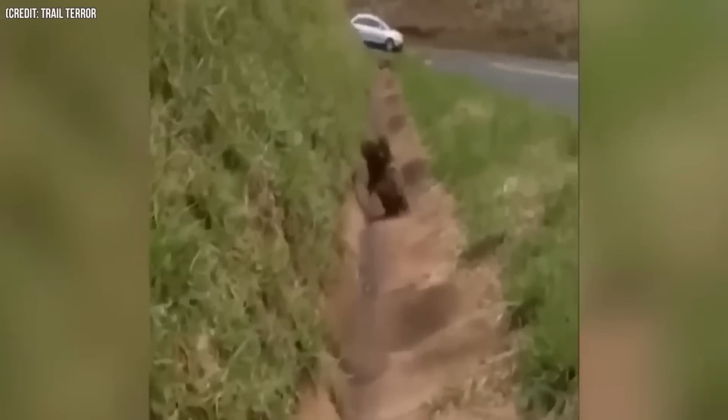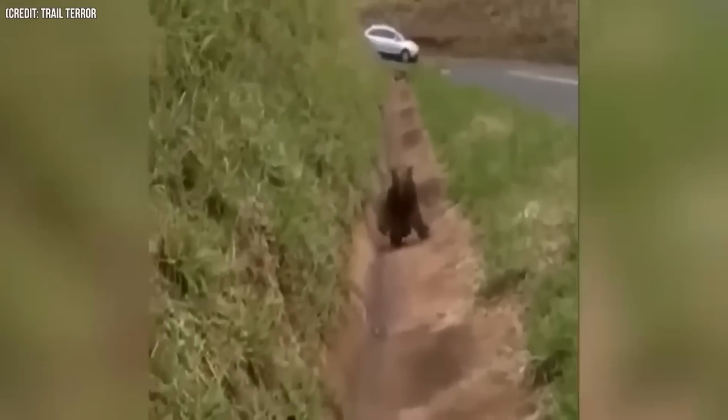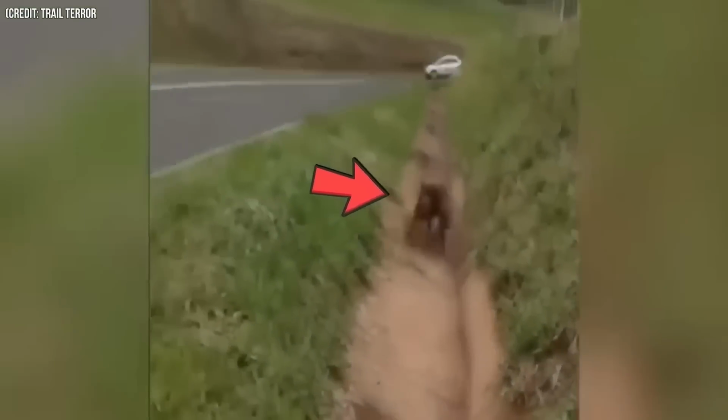Number 23. In this video, there's a strange critter slowly moving towards the person recording. As it gets closer, the guy with the camera steps back. At first glance, you might think it's a bear cub because of its size and how the person is backing off. However, when the camera focuses on it, we're in for a surprise.